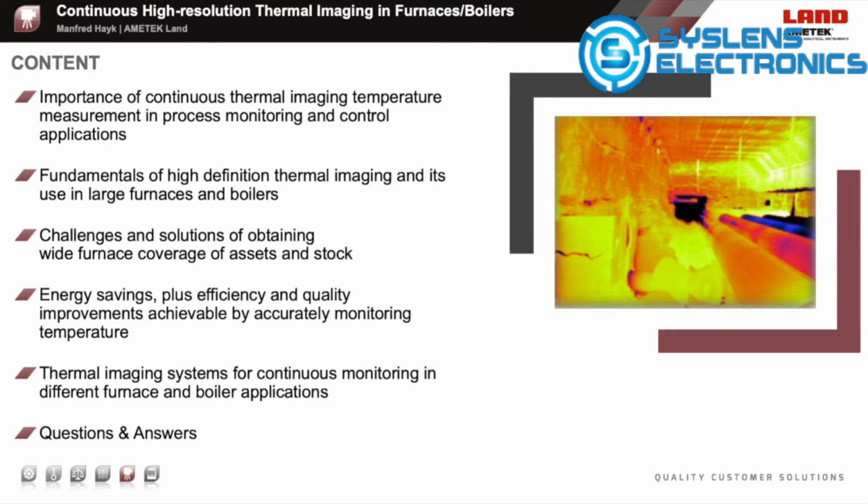The challenges and solutions of obtaining wide furnace coverage of assets and stock. The energy savings plus efficiency and quality improvements achievable by accurately monitoring temperatures. Thermal imaging systems for continuous monitoring in different furnace and boiler applications. And last but not least, questions and answers.